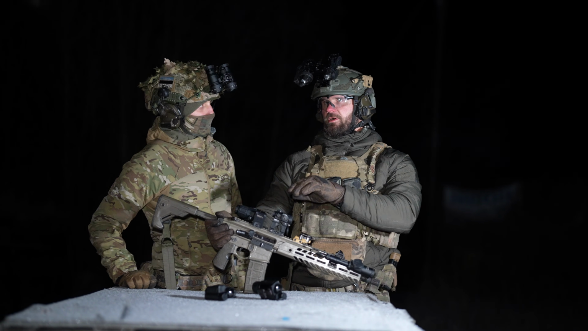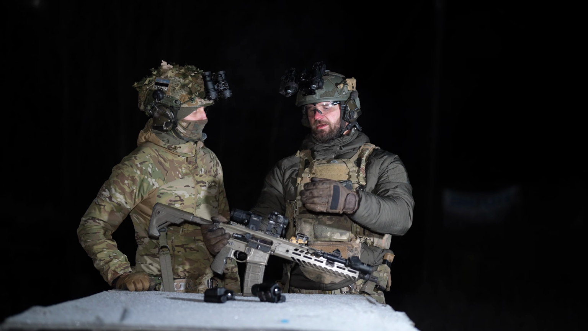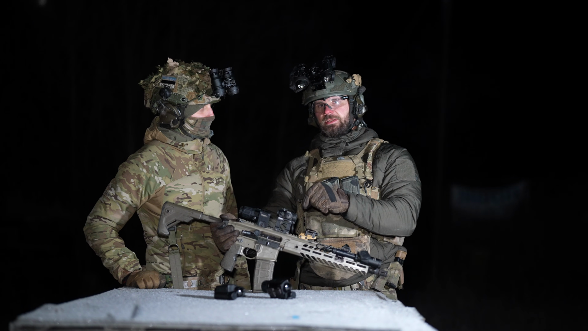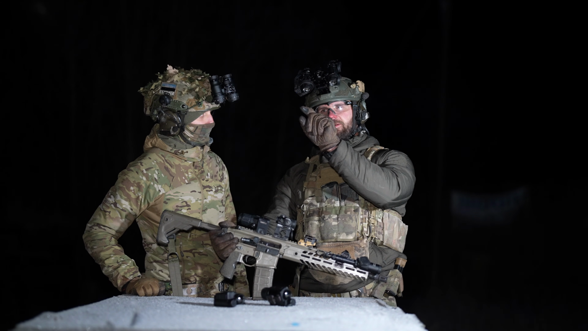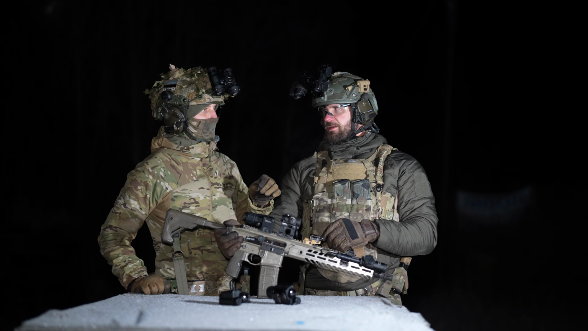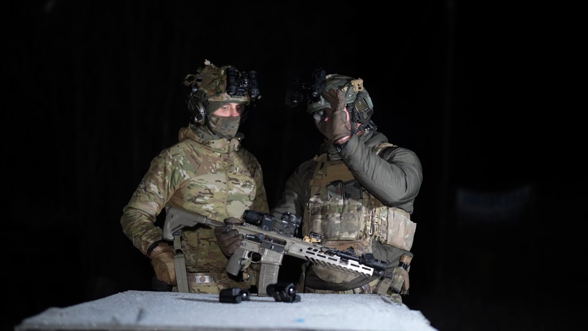That's what I prefer on the T2 over the Eotech, because of the holographic technology that's used in the Eotech. The dot there is not as crisp. It's kind of fuzzy because it's a hologram. But this one is just a crisp, bright spot.